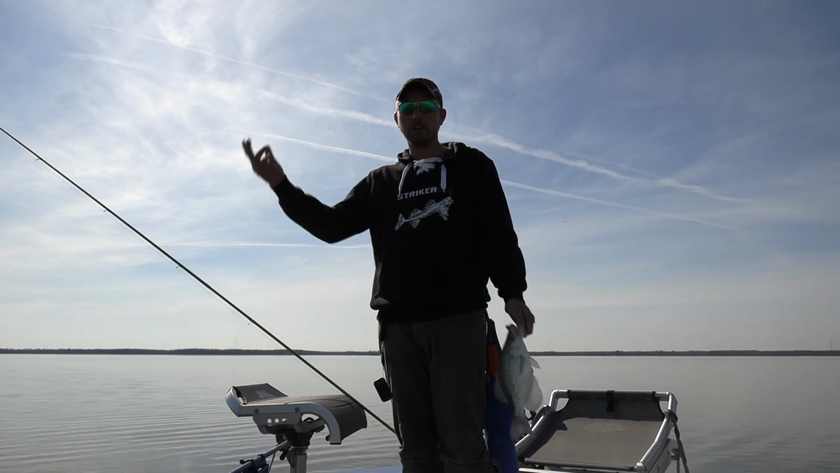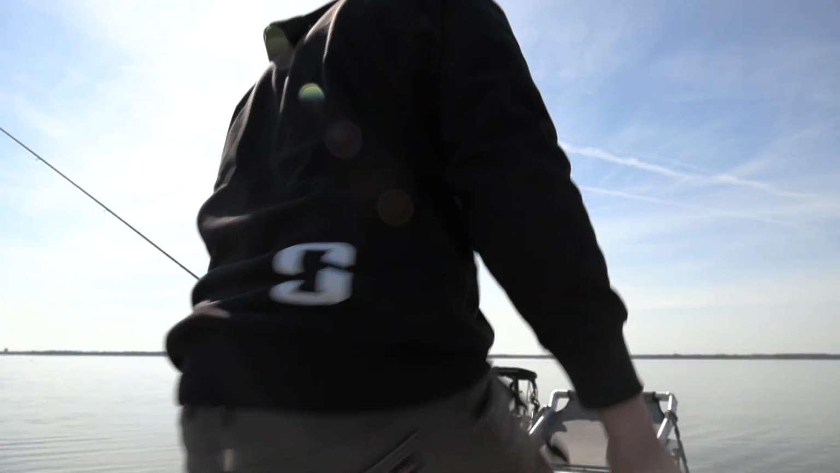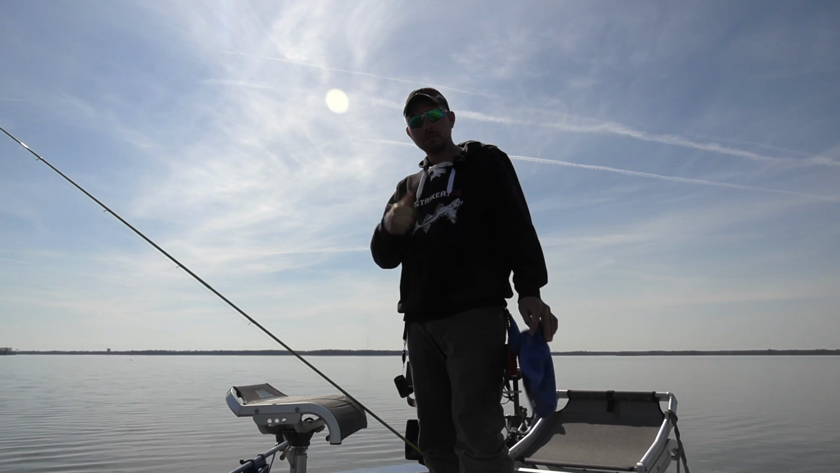You know, it made a difference. I only caught a couple out there. So finding that warmer water, throwing this guy in the cooler, nice fish. But yeah, I could have spent all day out there where I was before, but making that move, finding that warmer water, produced the fish.